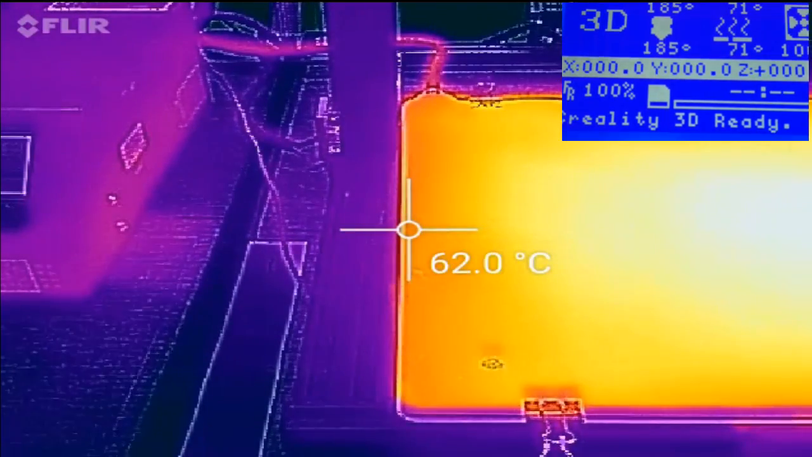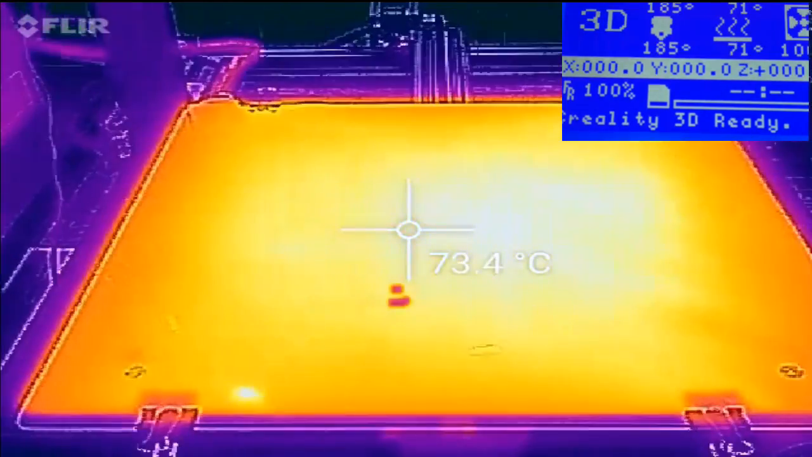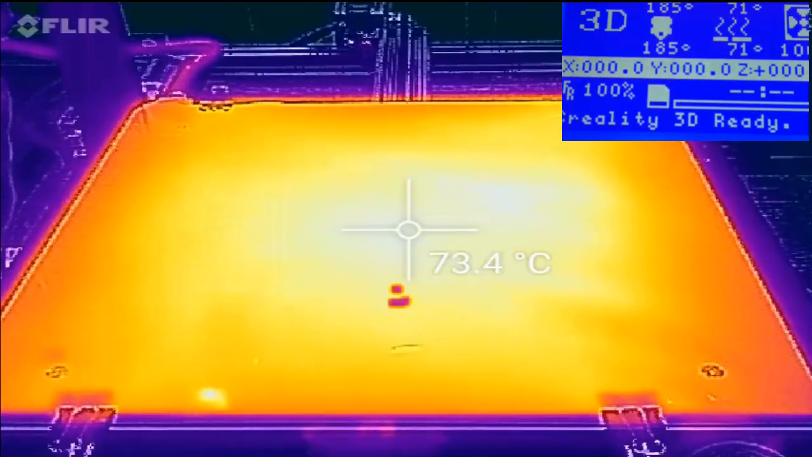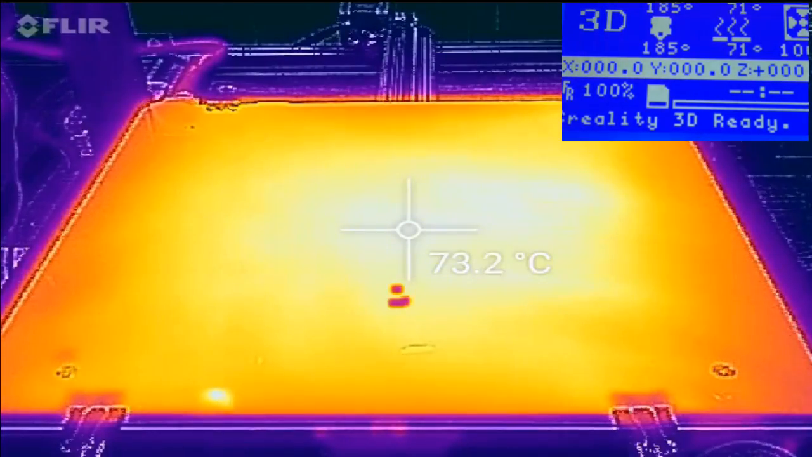And again, I'm looking at mid-60s on the bed. I'm coming back to the center, and again, I'm just a little bit under 74 in the center. And as you guys can again see in the inlay, I'm sitting at about 71.